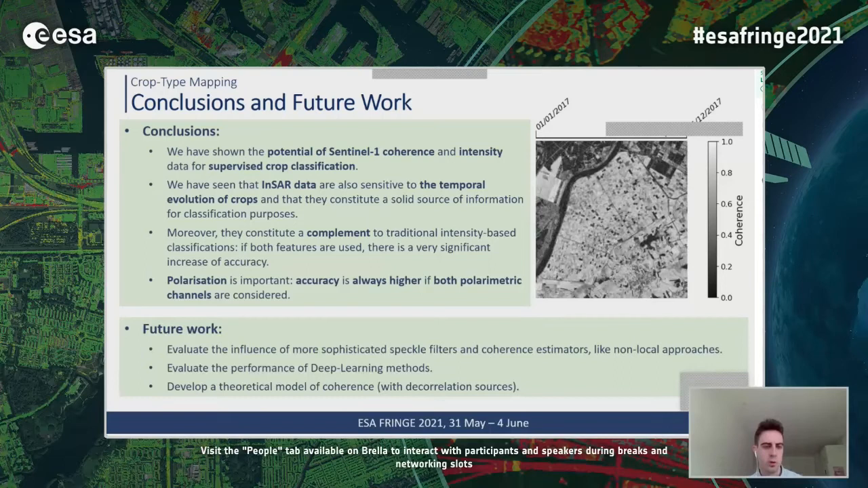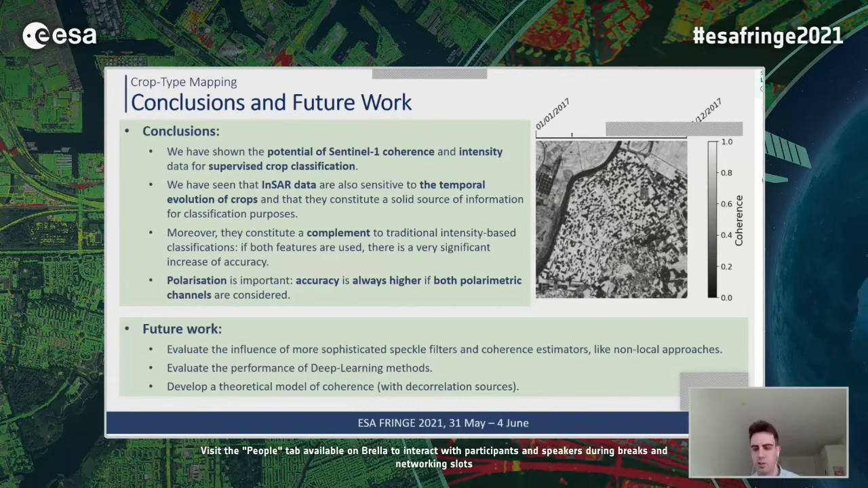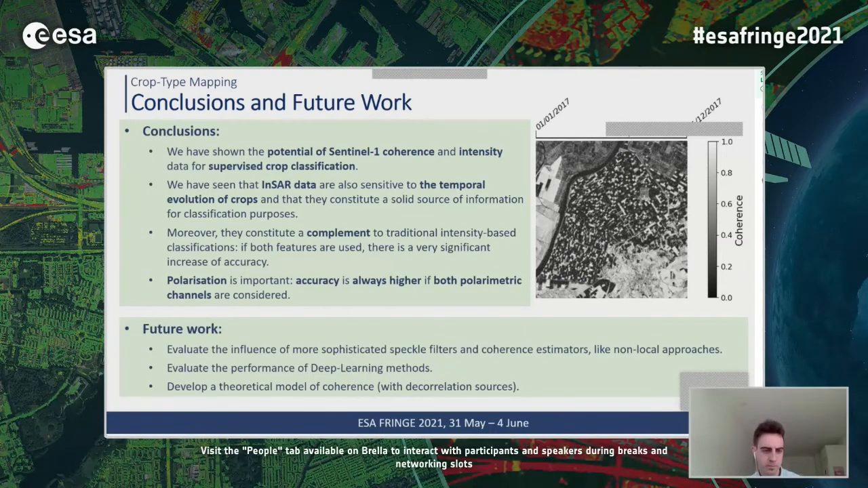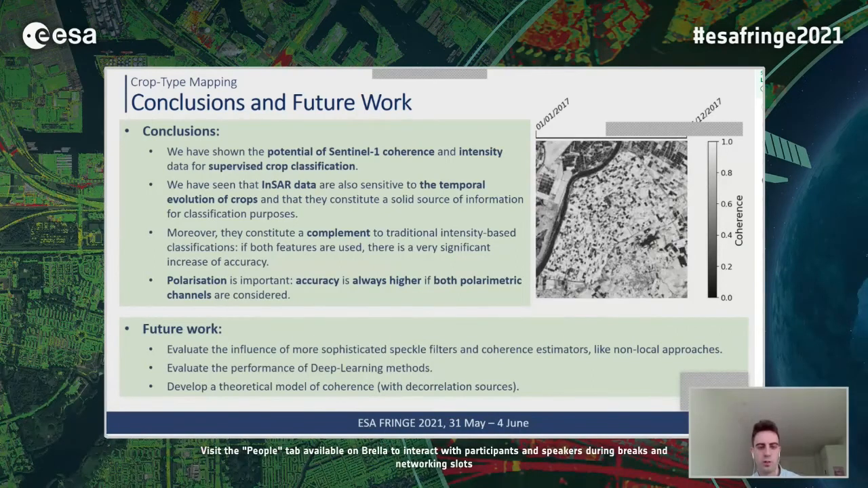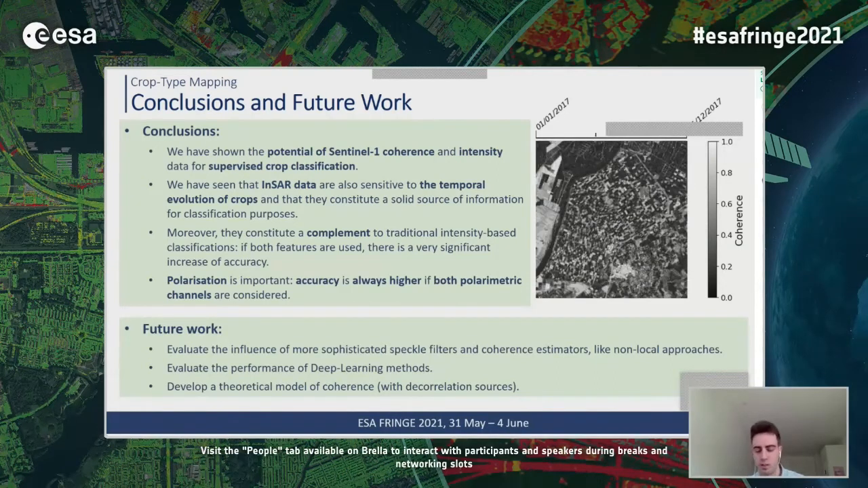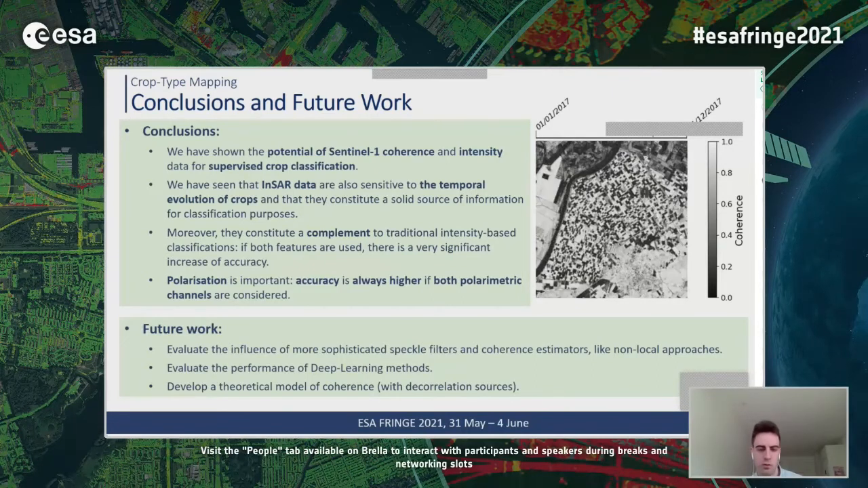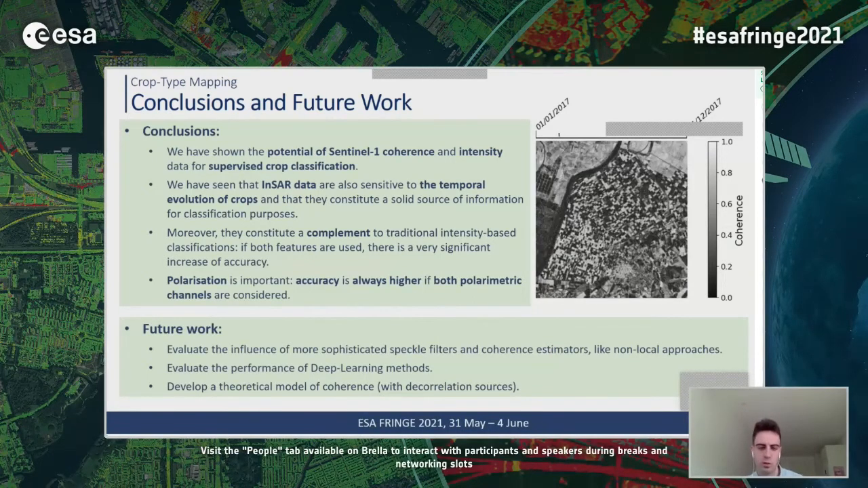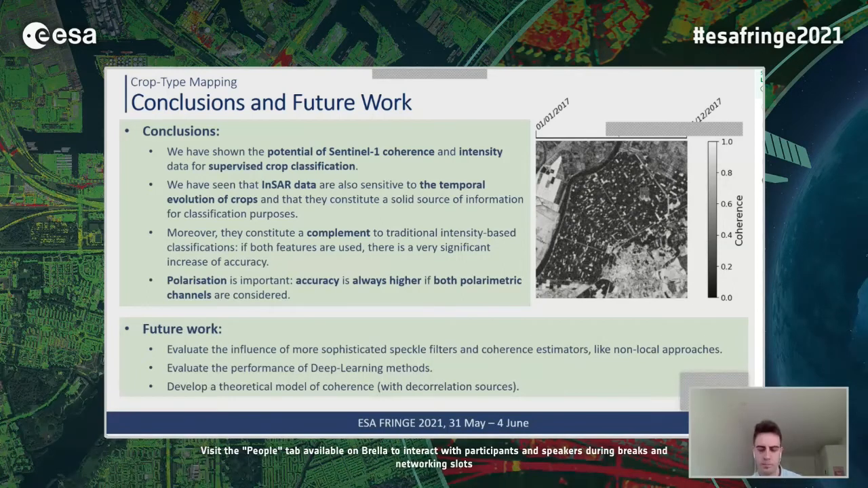In terms of future work in this topic, it would be interesting to evaluate the influence of more sophisticated speckle filters and coherence estimators, like non-local approaches. And also, it would be interesting to evaluate the performance of deep learning methods, which are very used nowadays. And also, it will be interesting to develop a theoretical model of coherence in terms of decorrelation sources, for instance, the signal-to-noise ratio decorrelation, or the temporal baseline, the temporal decorrelation.